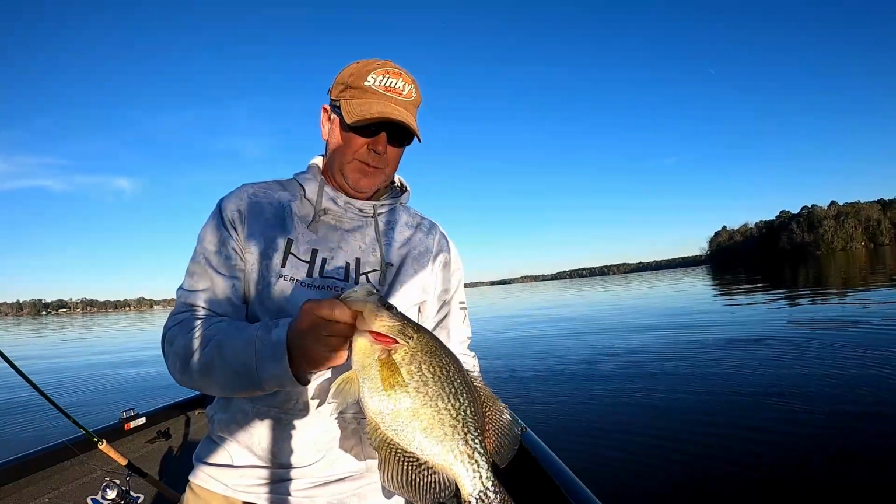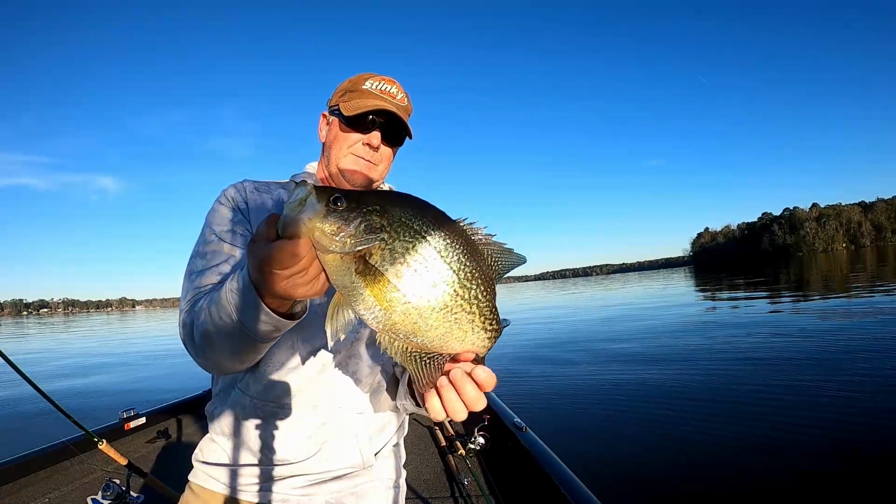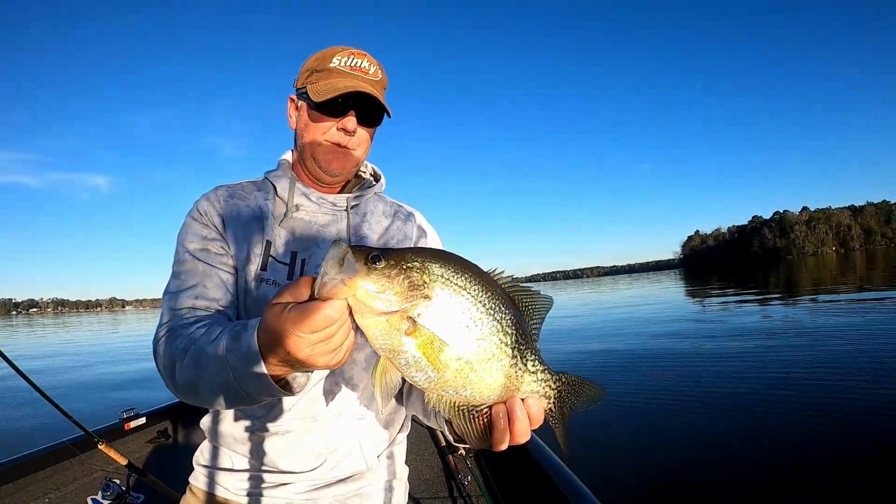Another 1.5 pound, 2-pound crappie. How thick that thing is. I'm guessing 1.5 pounds on that one. Man, they are thick.